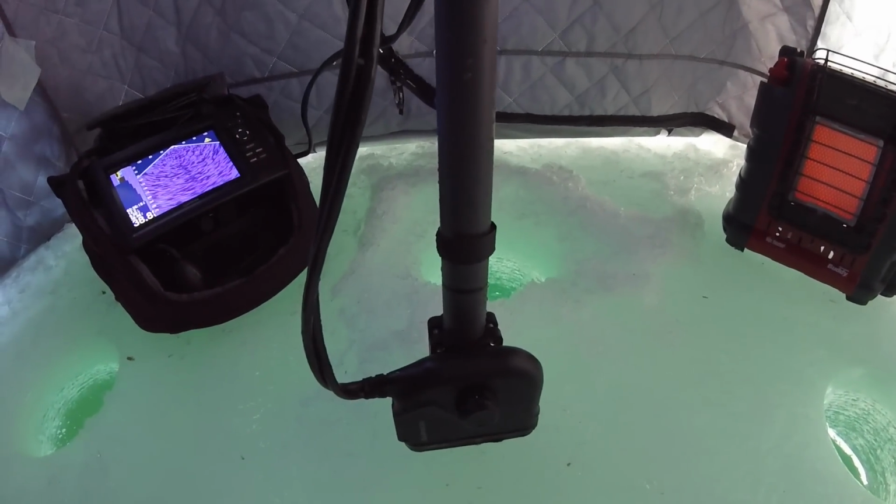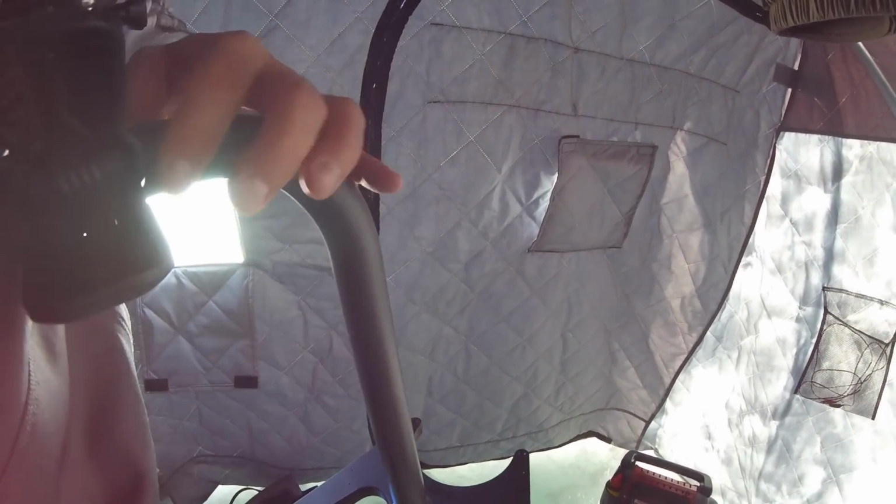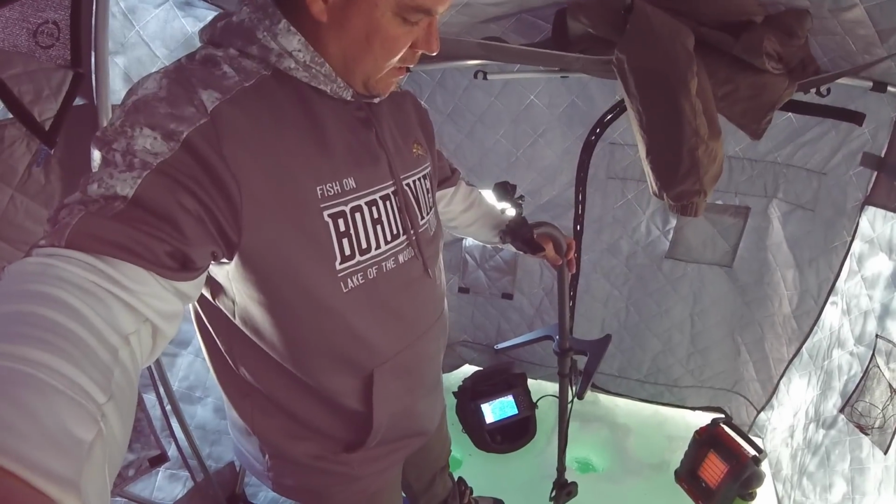The one thing I will recommend, and let me see if I can get this in one shot here: you have the transducer down here, and it's in the downward position right now. As you attach it to your pole, you want to orient the transducer to the handle. If you want your transducer to go off to the side, you just need to know that if your handle's pointing this way, your transducer's pointing this way. Because when I first put this thing together, I didn't really pay attention to that.